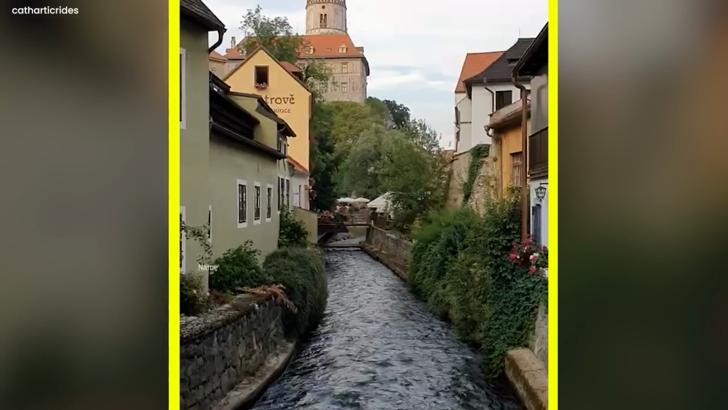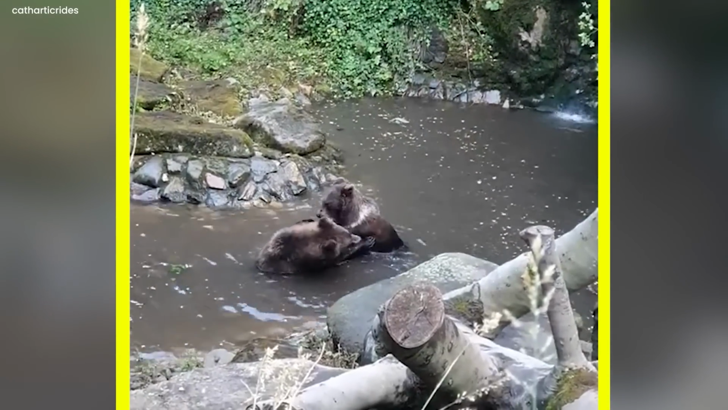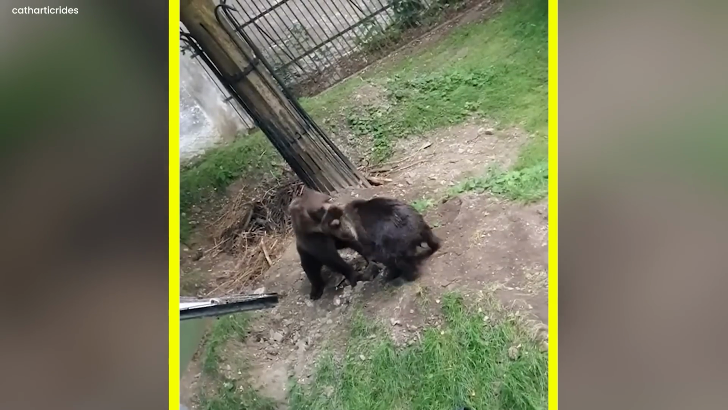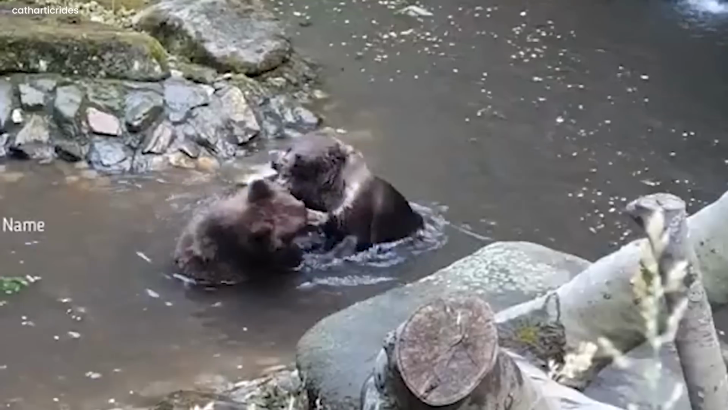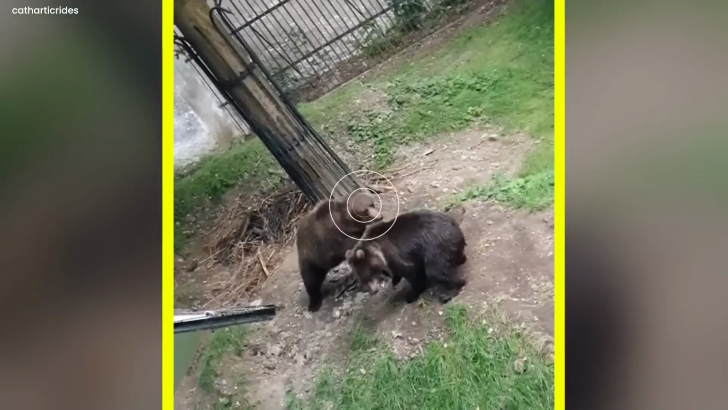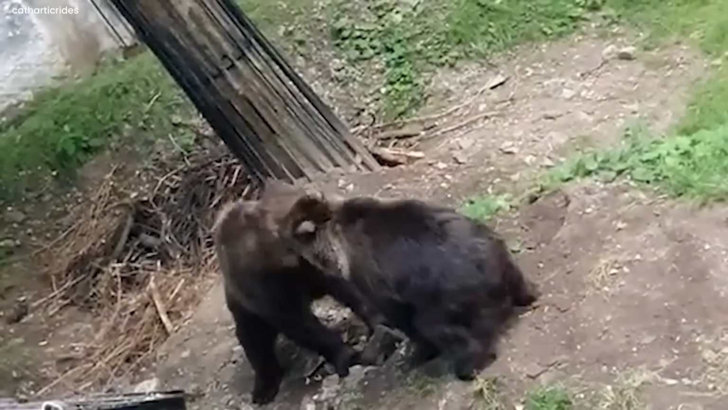Cesky Krumlov bears. A live camera captures two bears enjoying a playful struggle by a lake in this amazing viral video. They appear to be wrestling or fighting, yet everything is in good laughter. Splashes of water and bear embraces give the impression that they're having a good time together. It's a charming and fascinating sight to observe these large creatures enjoying fun in the water.